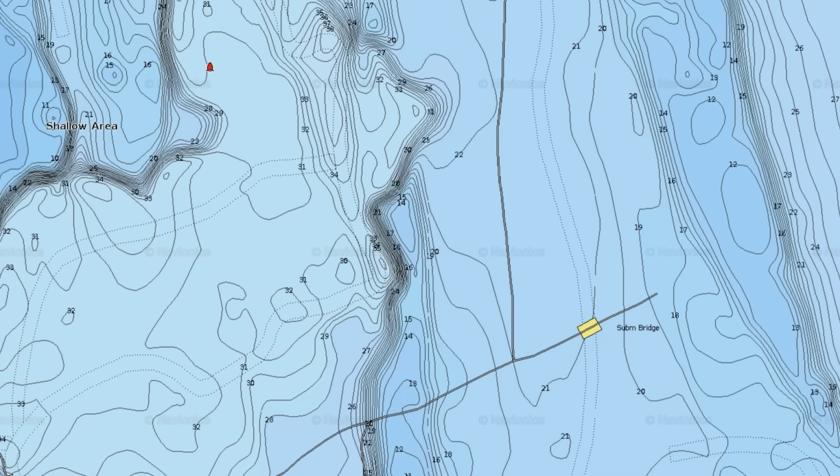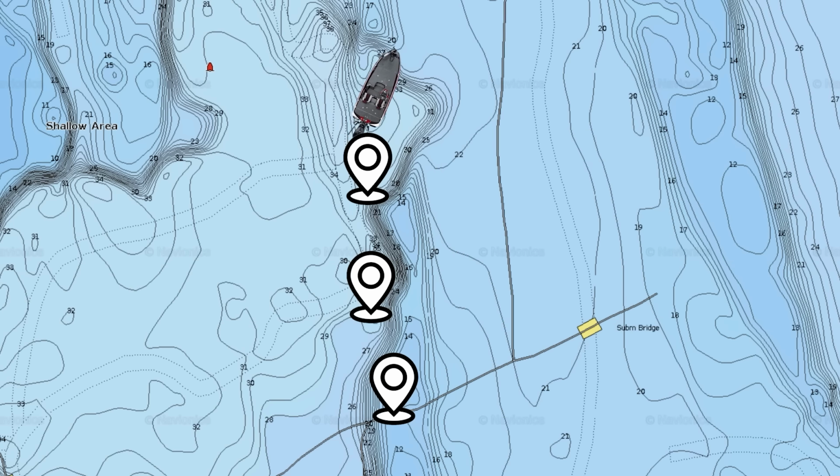With drop-offs, breaks, ledges, whatever you wanna call it, I'm usually taking my boat and running a zigzag down that break. That way I'm getting a shallow angle and then a deep angle, and then a shallow angle and then a deep angle. That's the best way that I found to do that.